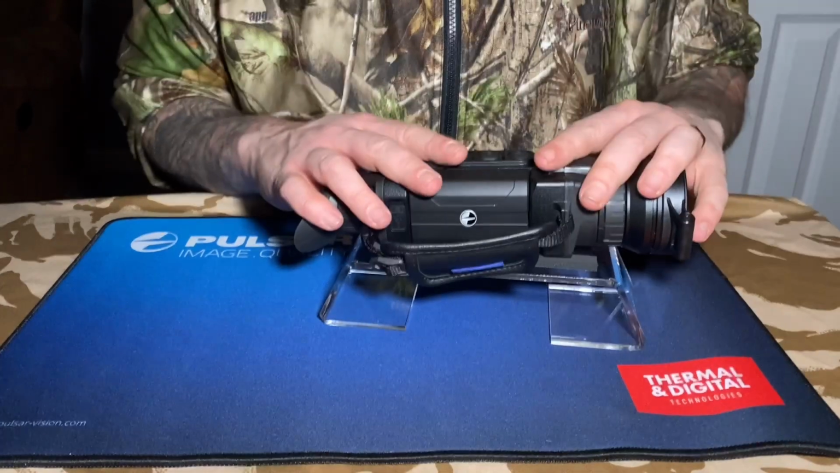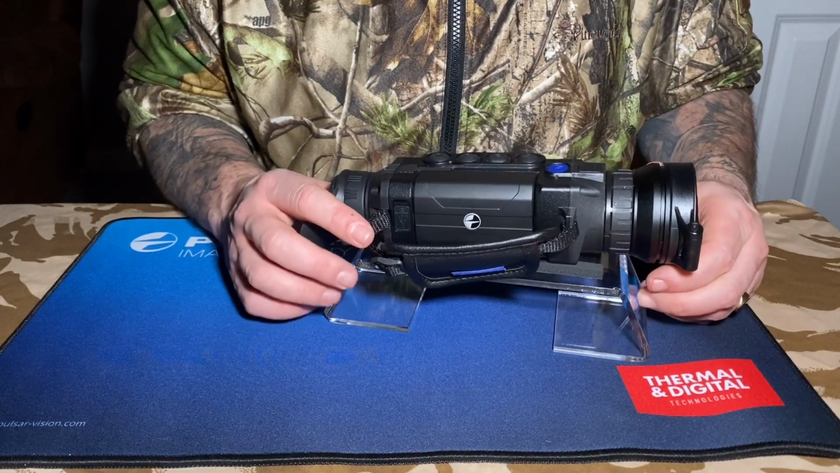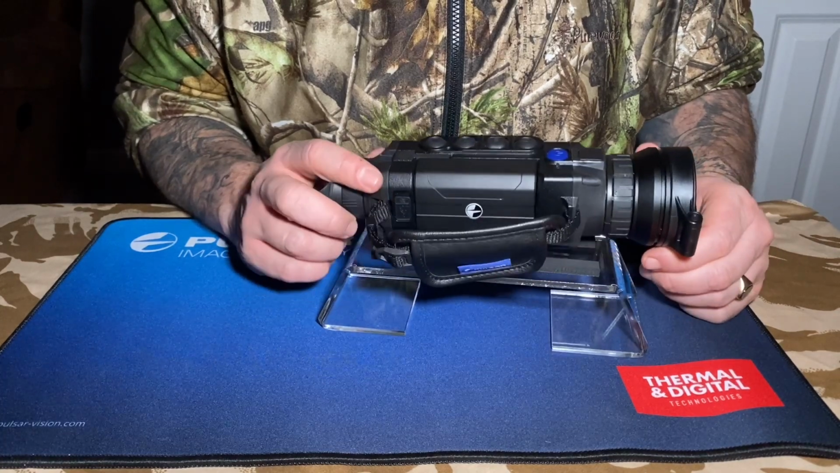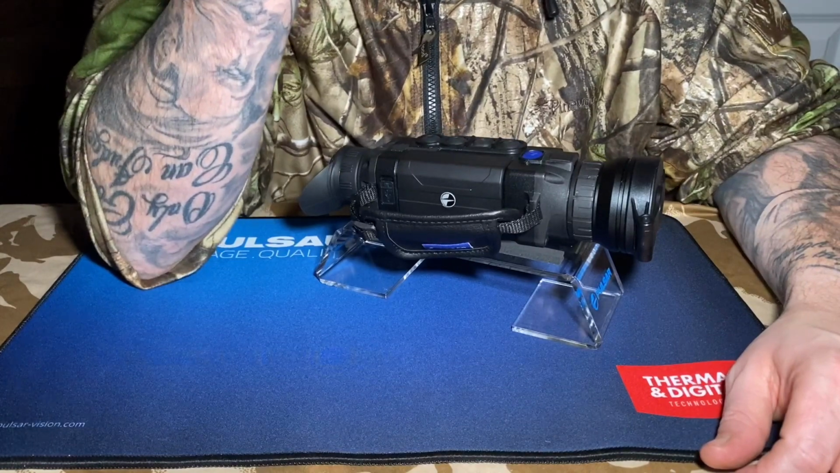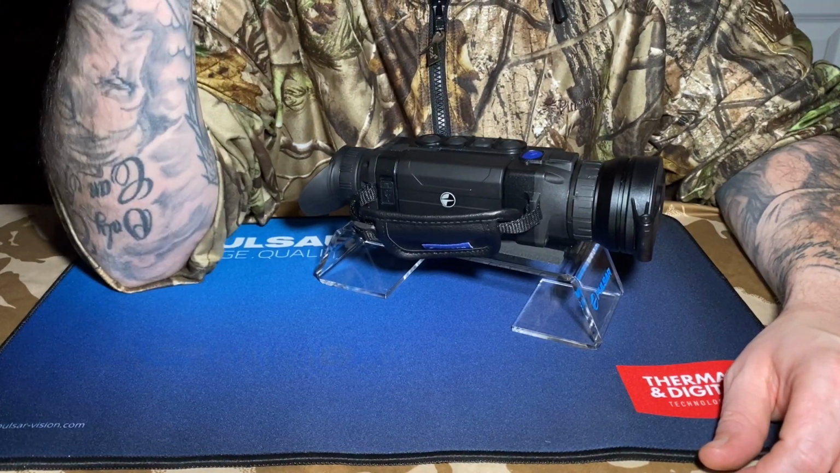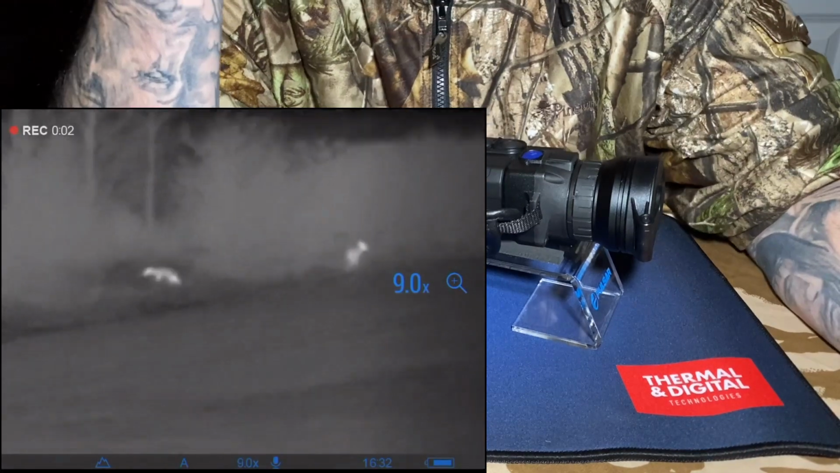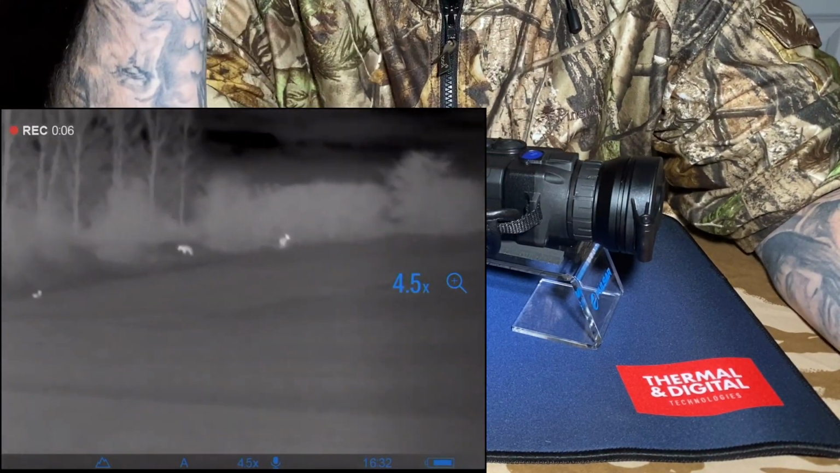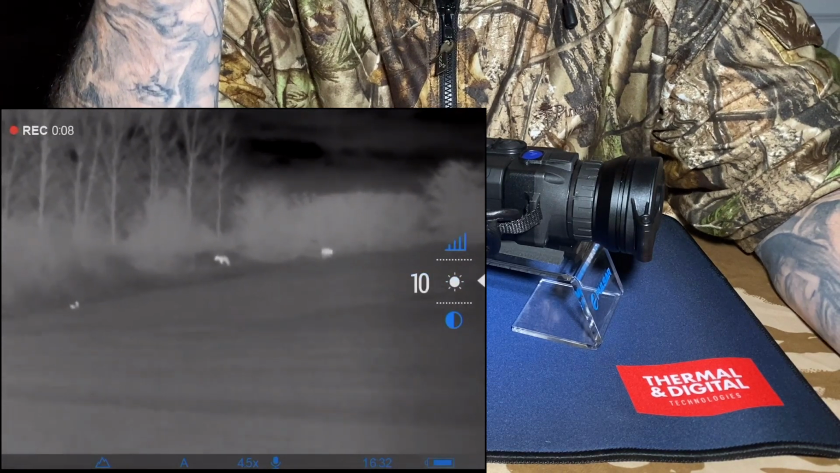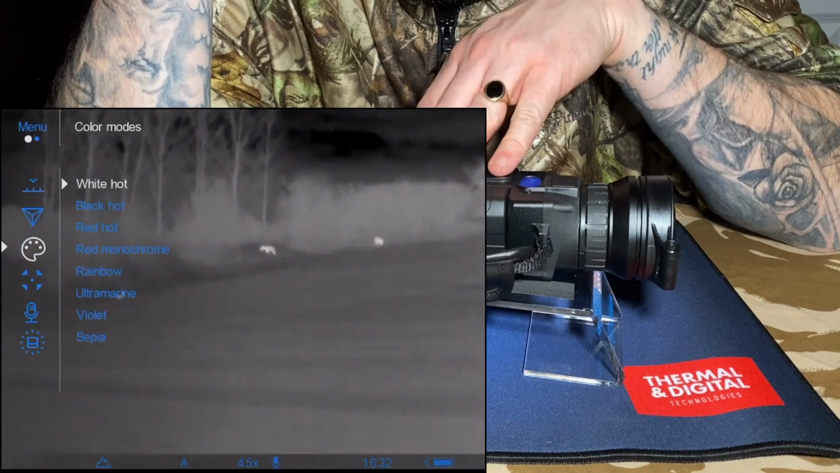Pros, distance. You've got a much further reach, both identification and even just picking up heat sensors. If you're in the bushes, for example, looking at a tree line 300, 400, 500 yards away through the naked eye, or even through this other unit, you wouldn't know it was there. This thing will pick up the slightest little heat. Even if it's a pigeon sat in a tree, this thing will know it's there. You can see the unseen with this thing.